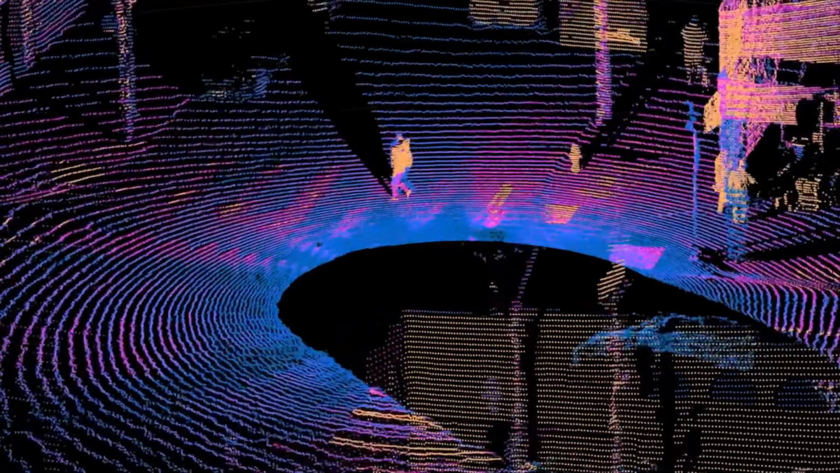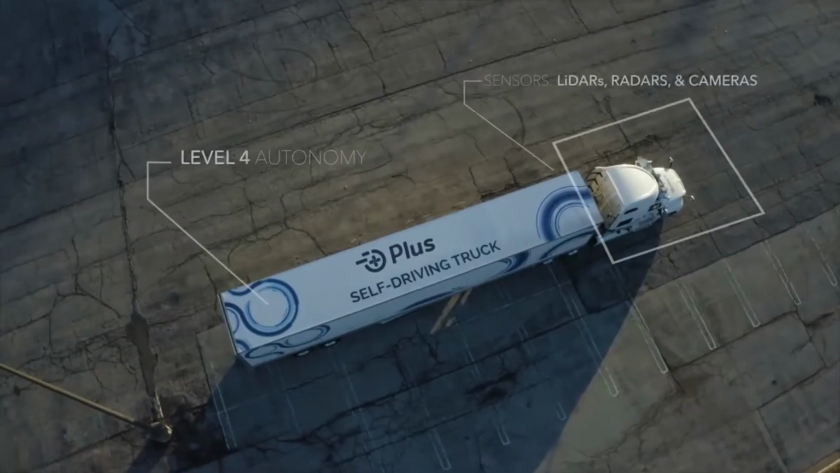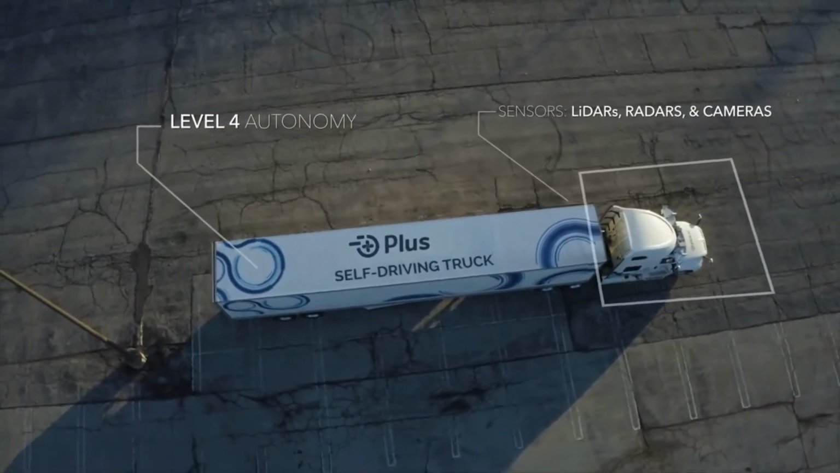The first is very high-power computers. The second is deep learning. And the third is high-resolution Lidar. Plus is applying Level 4 autonomous driving technology to trucking today.